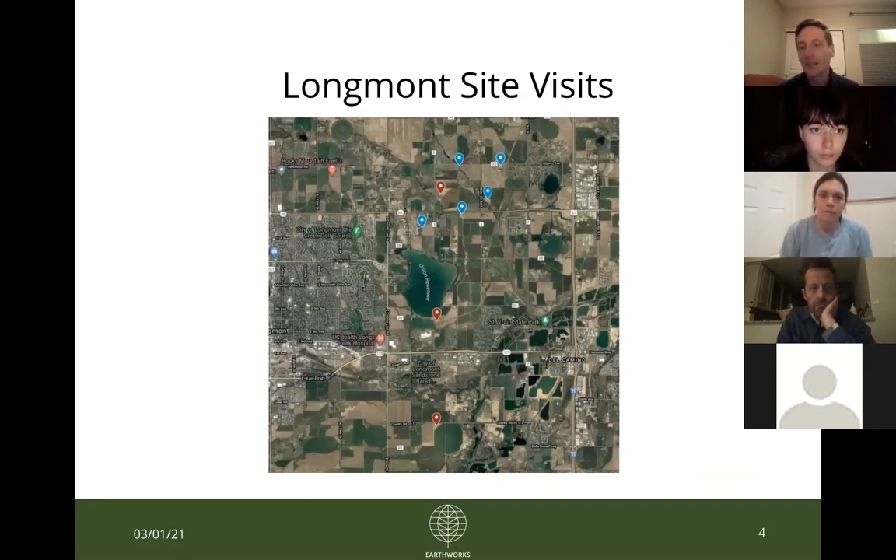Obviously with these sorts of things, especially with our OGI, we're usually reacting after the fact. A lot of these emissions events, especially major ones, can be very intermittent or based on what's going on at the site. If they're doing maintenance or some other activity that leads to more emissions, it could lead to a dramatic spike, but we're not going to catch it unless we're right there. So that was the impetus, to take a look at some of these sites, given the monitoring that's been going on.